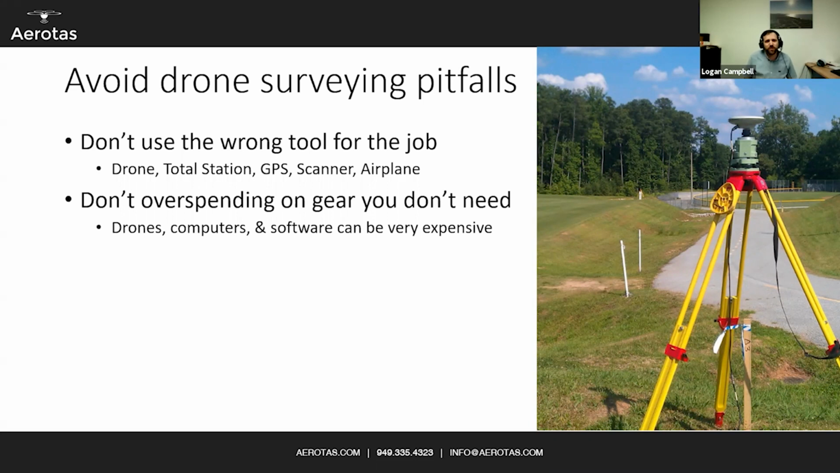Also, don't ever overspend on gear that you don't need. Man, with LiDAR, you could spend a whole lot of money and get a whole bunch of gear that is not right for you and is not exactly what you need. Drones, computers, software, all of that can be very expensive. And like I said before, when we're talking about workflows and efficiency and trying to save time and money, if you want to spend $250,000 on LiDAR, you can. But if we can get you the same deliverable for 40 or 50 grand worth of hardware, well, that's the direction that we're going to go. So don't overspend on hardware.